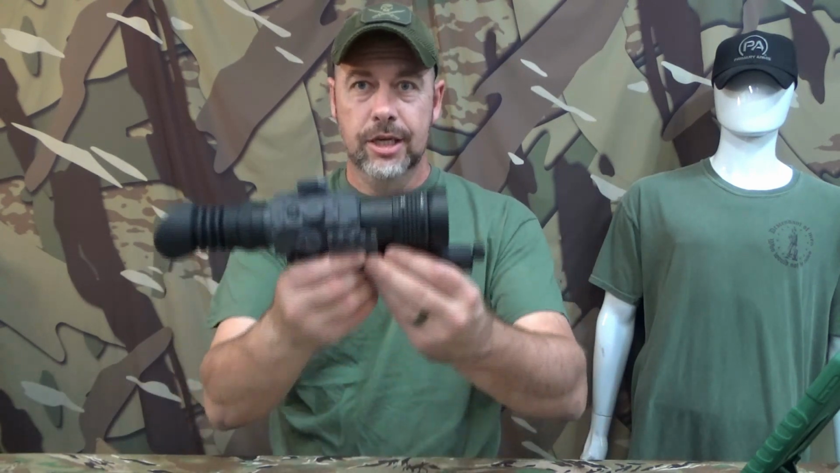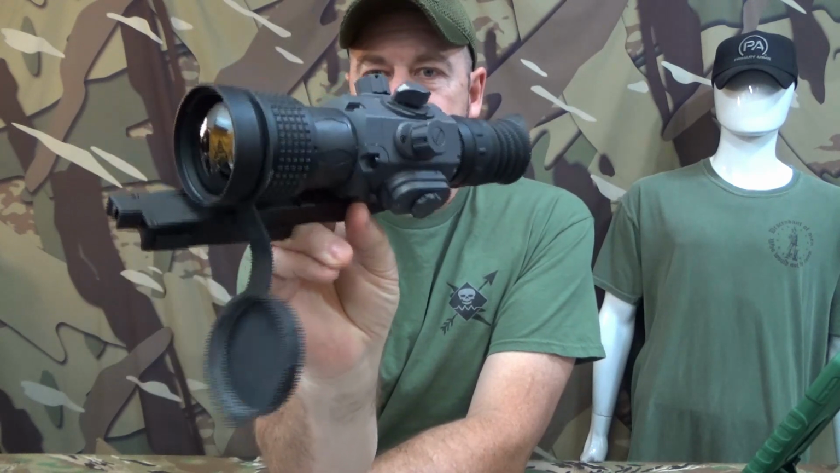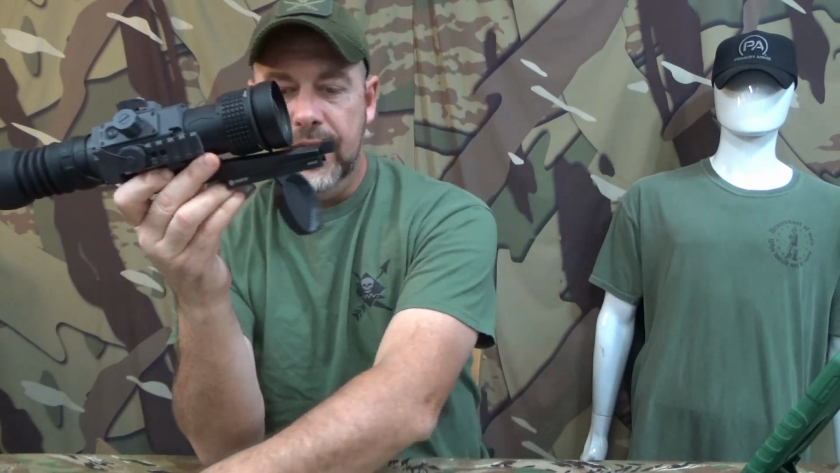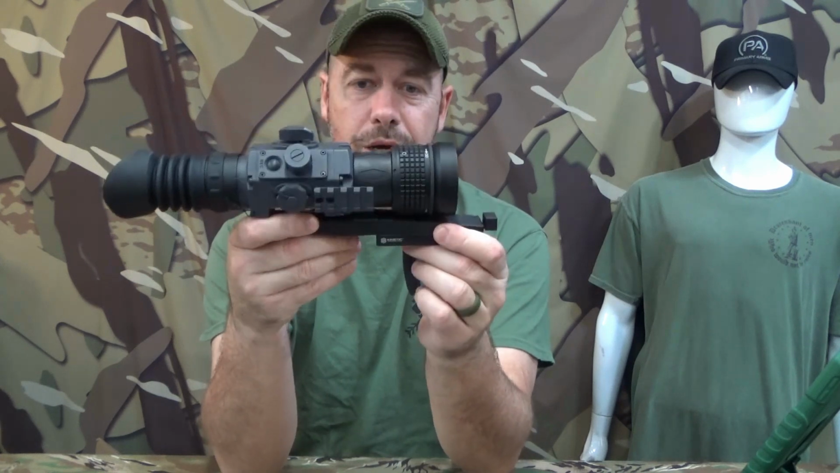But the one I want to specifically show you today is this one right here. This one is from Armasight. Now this is their contractor model. They have a number of different thermal options available. They have standard handheld models, they have weapon mounted models, and then a couple of different ones within each of those. This particular one is a weapon mounted model.